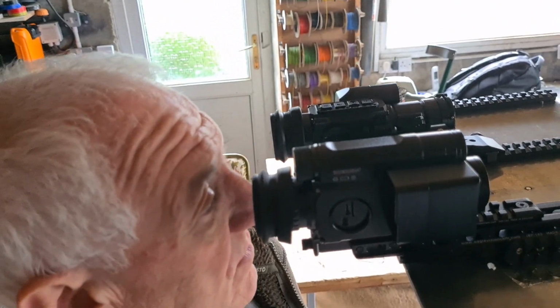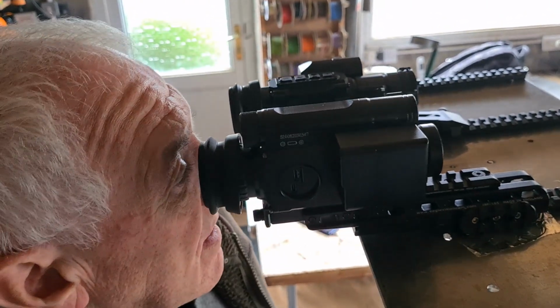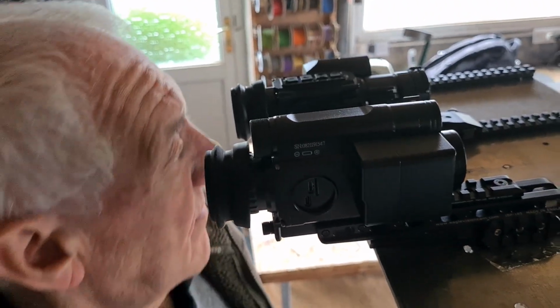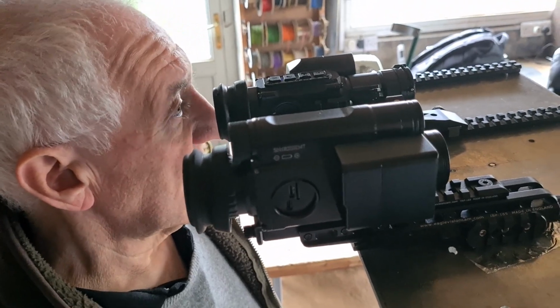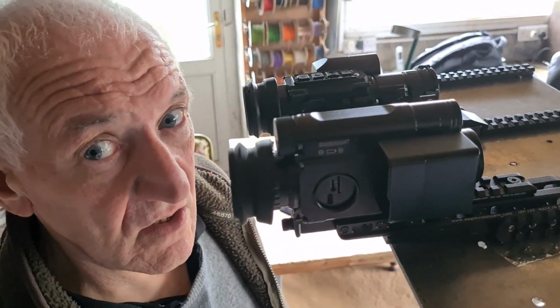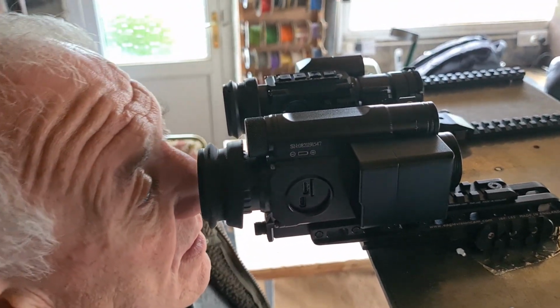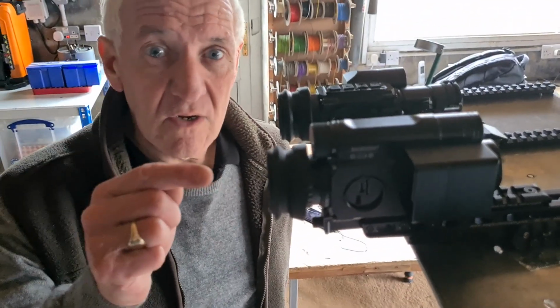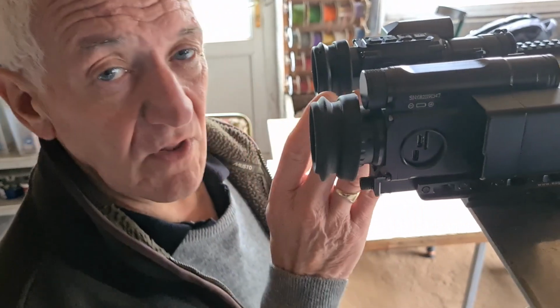This is an original, isn't it? This is a Pard008S-LRF, and it's the pre-P version. Yeah. Before they changed it to the OLED display. Yes. You've still got more. This is what I would call a bigger eye box. You can move your eye behind here more without the image distorting than you can with it.